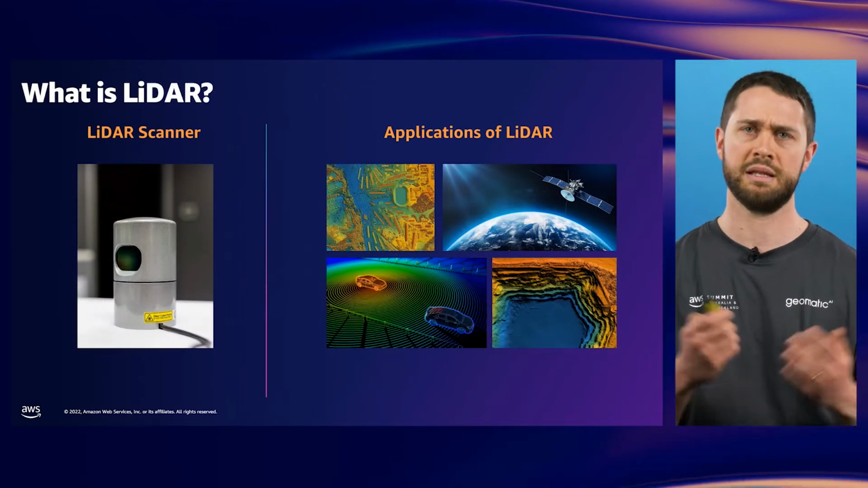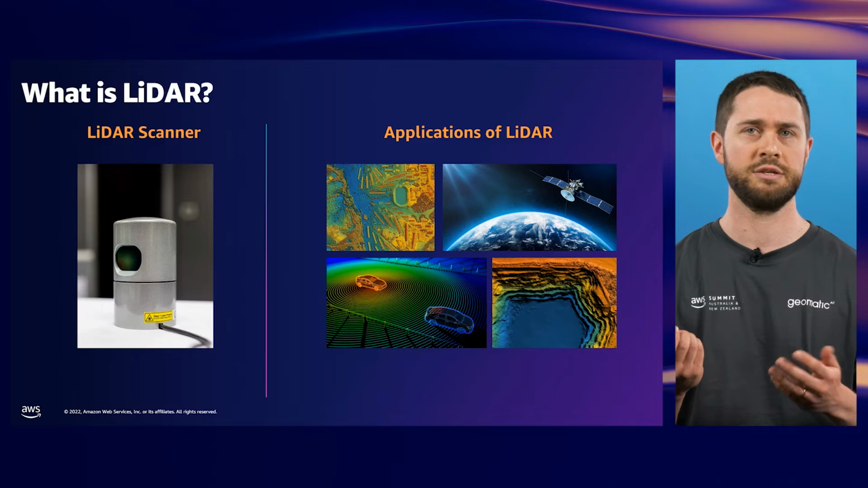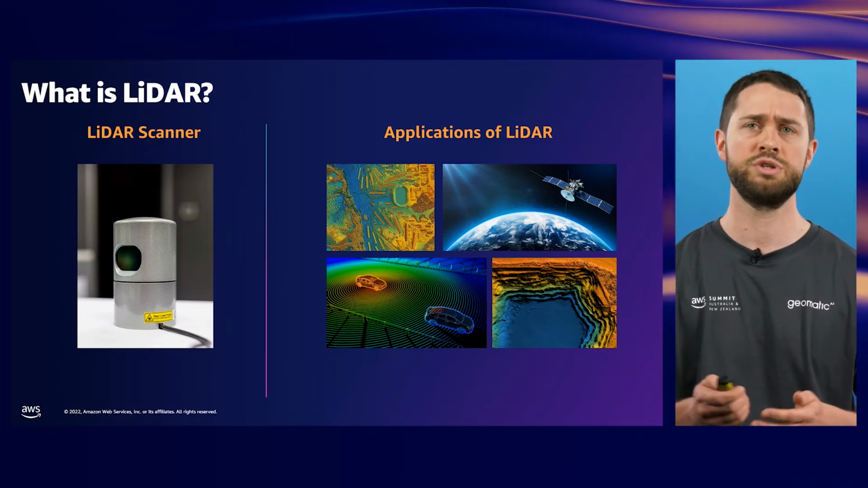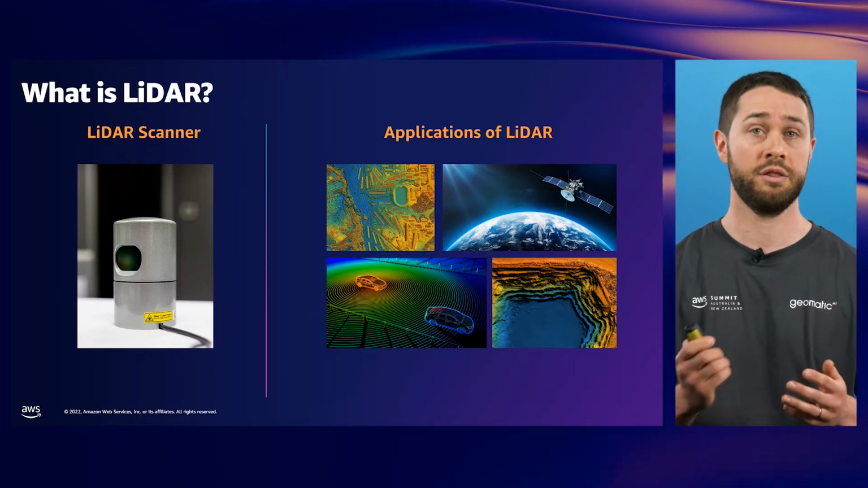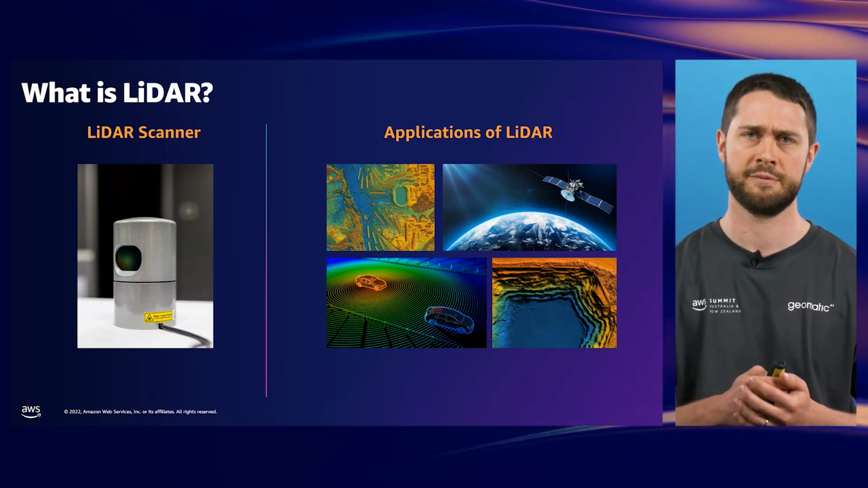So what exactly is LiDAR? LiDAR is a technique that measures distances using pulses of light from a laser. A LiDAR sensor can produce hundreds of thousands of such measurements every second, each one accurate to within millimeters. These measurements can be used to build up a 3D picture of objects in space.